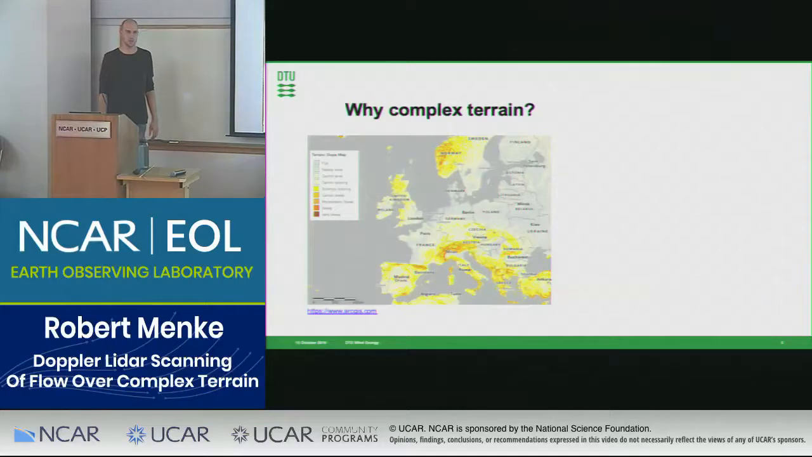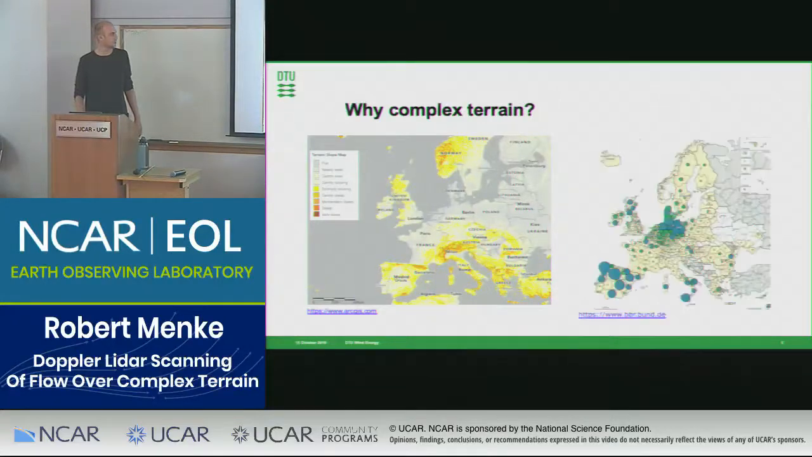There's a study that says that 70% of the land surface is considered complex. So it's important to know how wind turbines operate in these conditions and how we have to design them. Especially looking here at the installed capacity represented by the circles in Europe, you can basically see that Denmark and North Germany, you can't see it anymore, which also means there are almost no sites left for wind turbines.